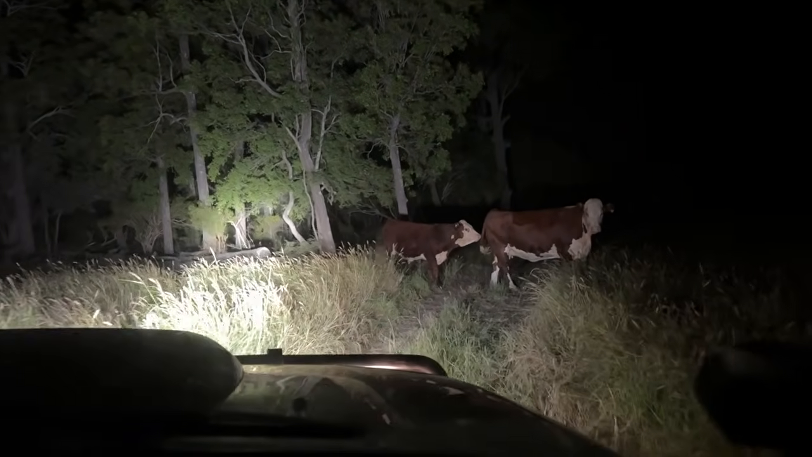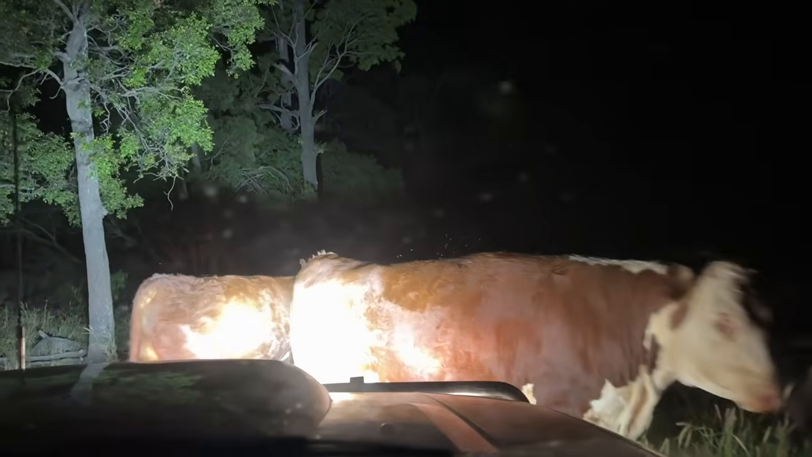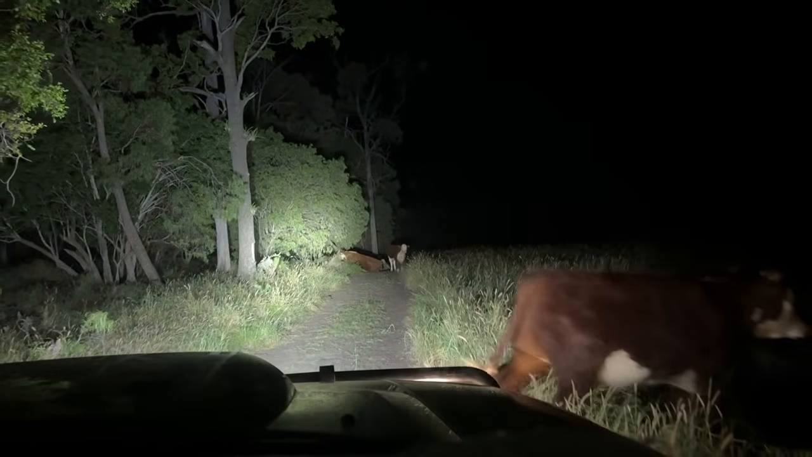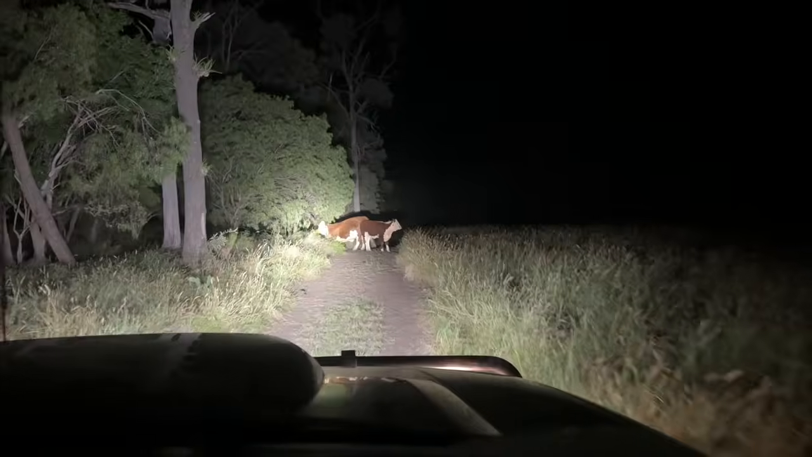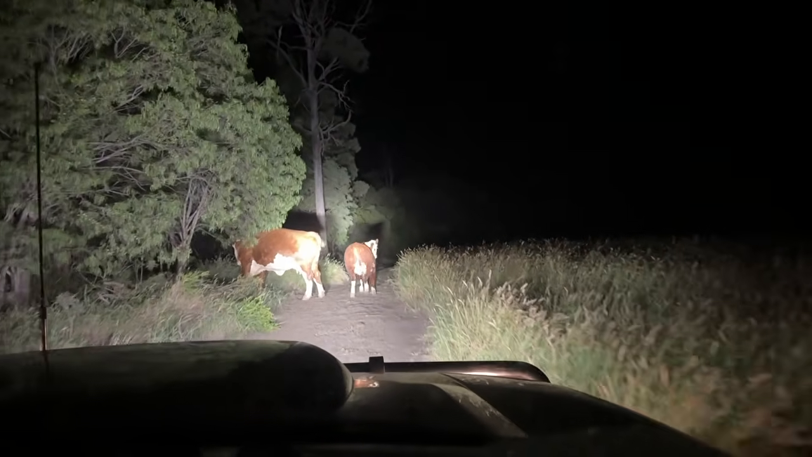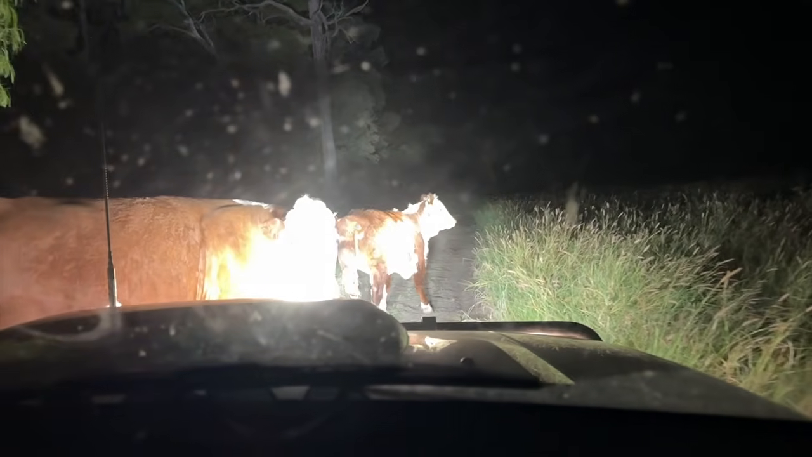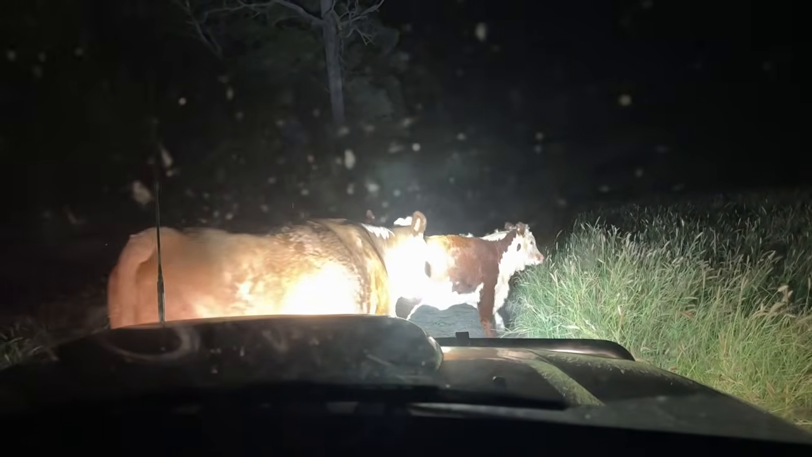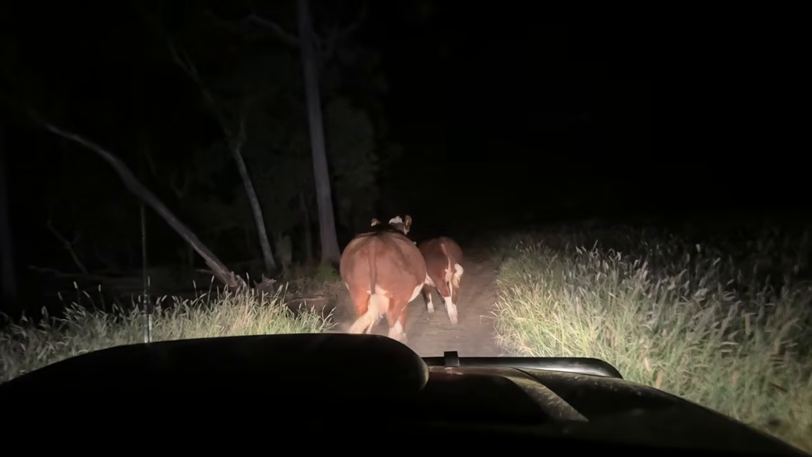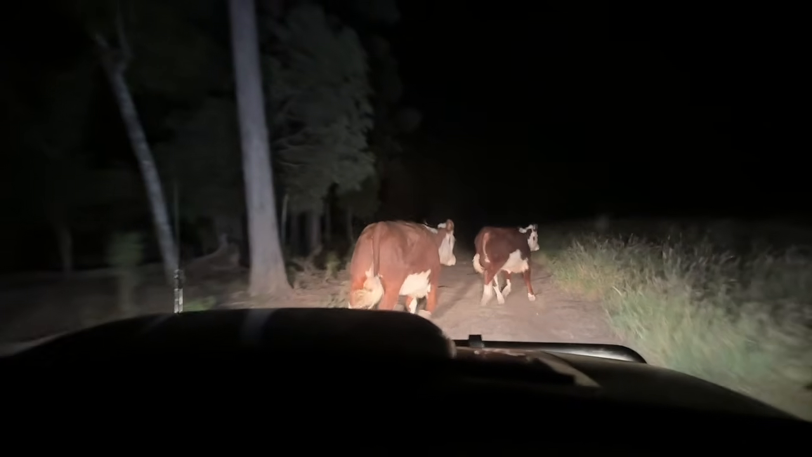Righto, we're just coming up around this corner. Cattle are all up here, probably because of the rain, sleeping all over the track, so we'll see if they've wrecked all the trap sets. Just down here. Look out of the way, girlie. Now I'll run down the track and step on the trap probably, push them off.